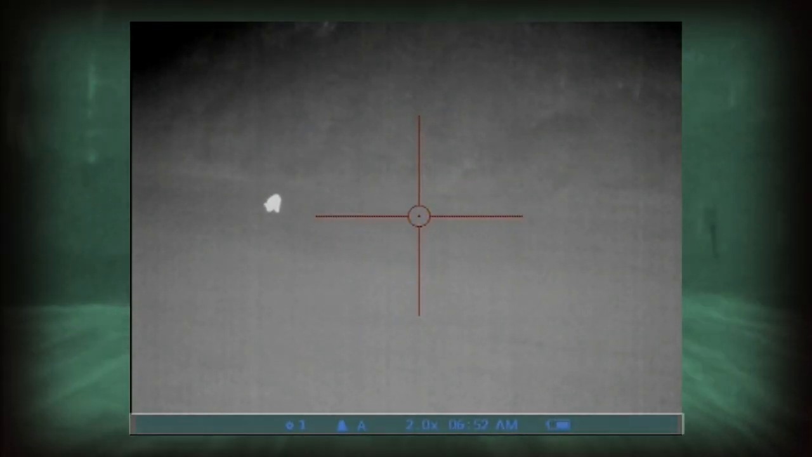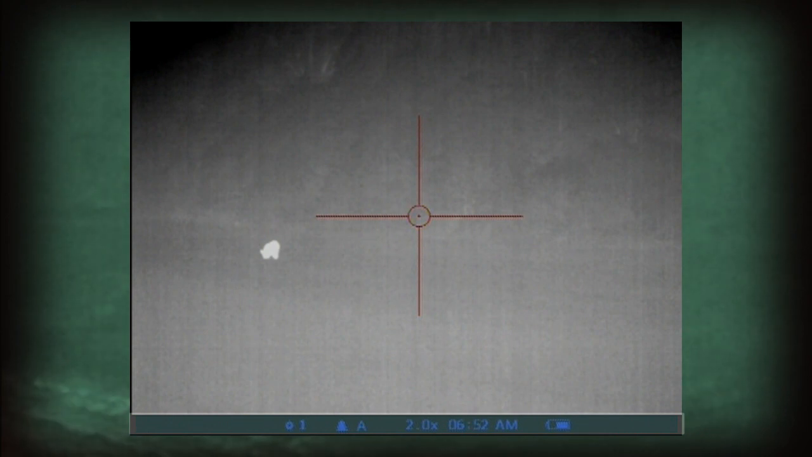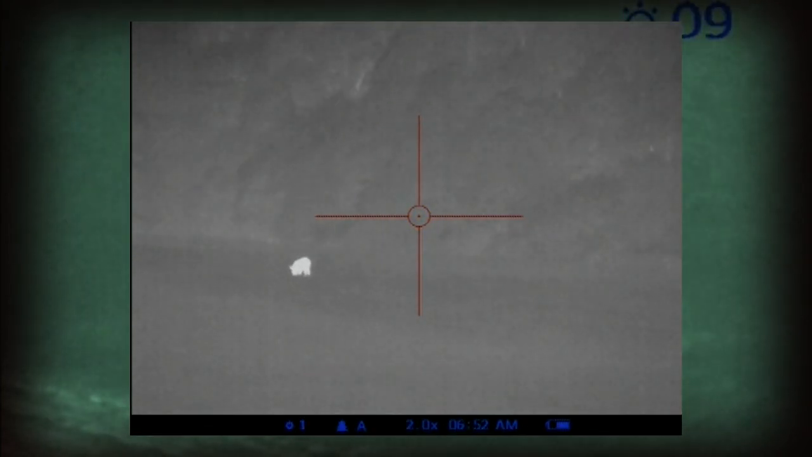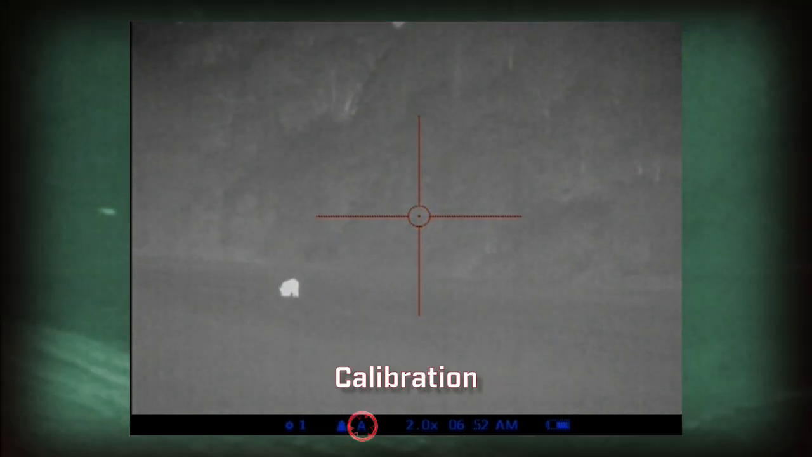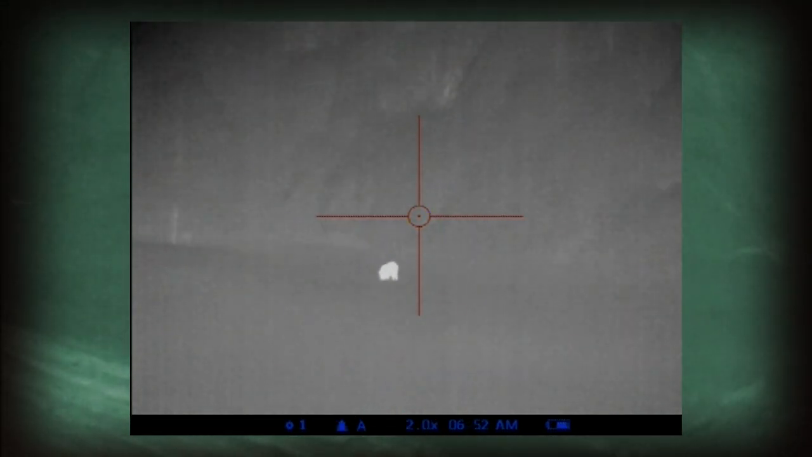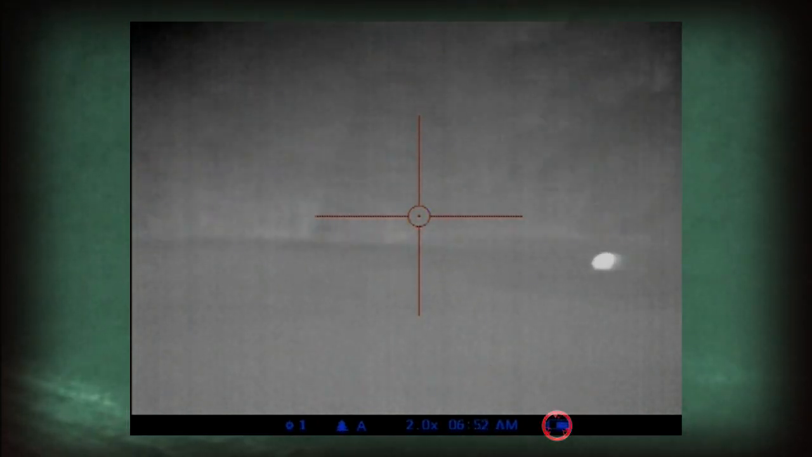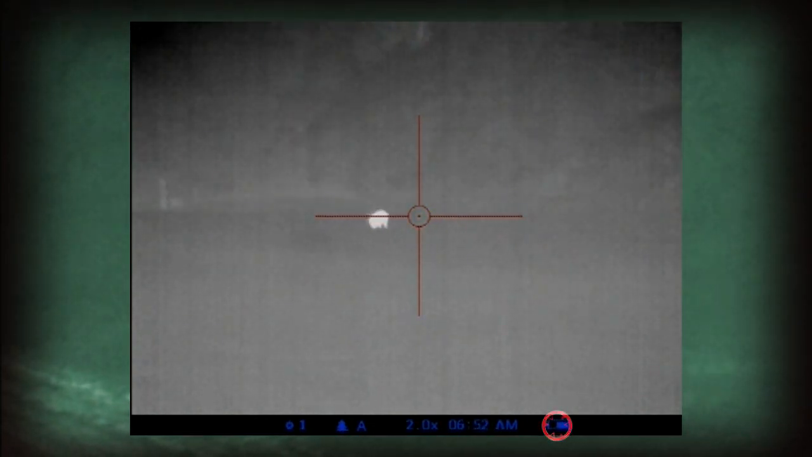Please notice the status bar on the bottom of the screen. This bar will never go away and is very helpful to quickly know what settings you have active. This will show the weapon choice available, operation mode, calibration mode, digital zoom, image inversion, running time, battery level, or if it is connected to an external battery.